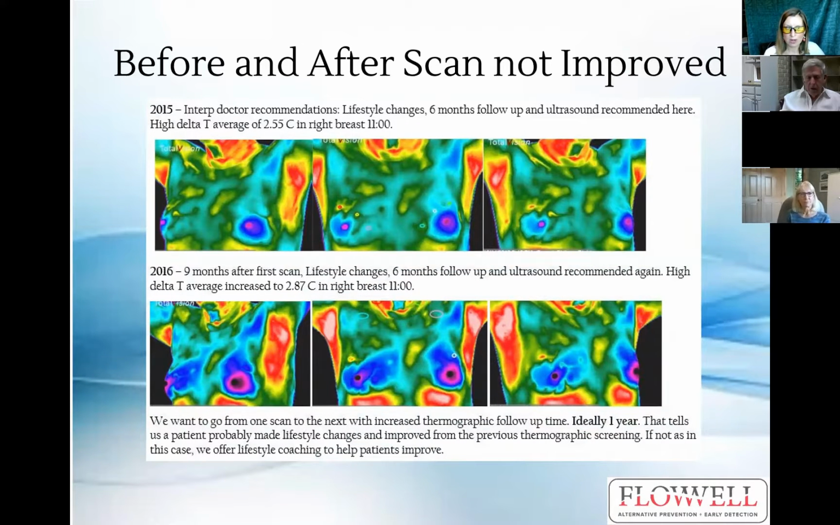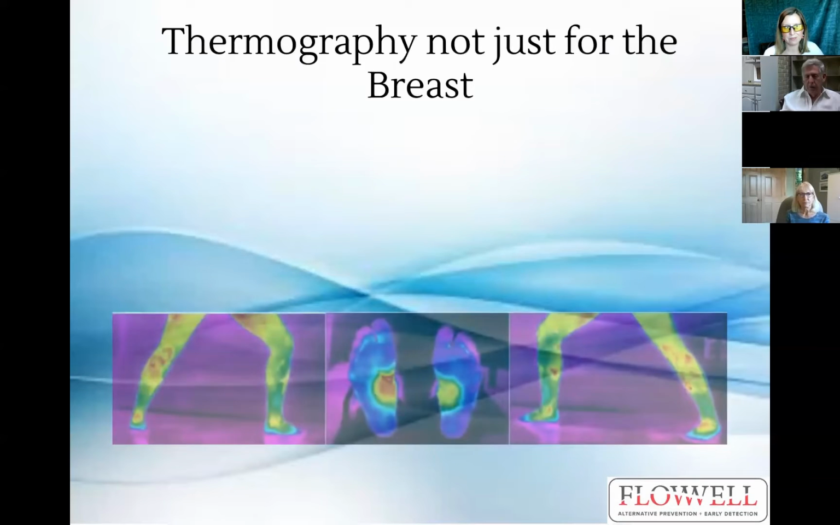Here's another before and after scan. This woman I would say did not improve. You can see the armpits got hotter, and the breasts have less circulation in them right now, they're colder. Go ahead and notice the increase in heat in that armpit area. Underneath the breasts, there's lack of circulation in the nipple and the breast tissue. With lifestyle changes, we're confident that this patient could show improvements at her next screening. Without them, toxins could linger for years, and then a problem could develop.